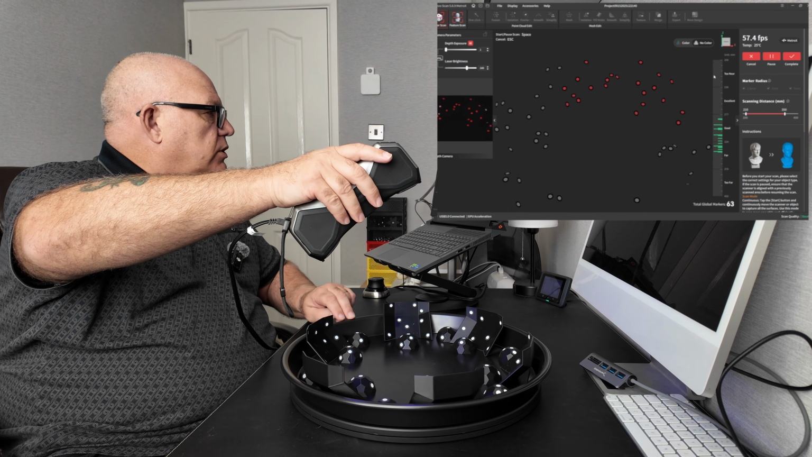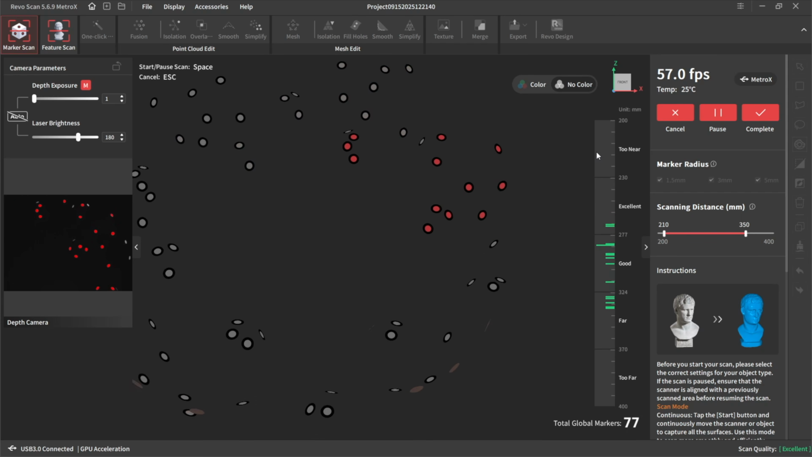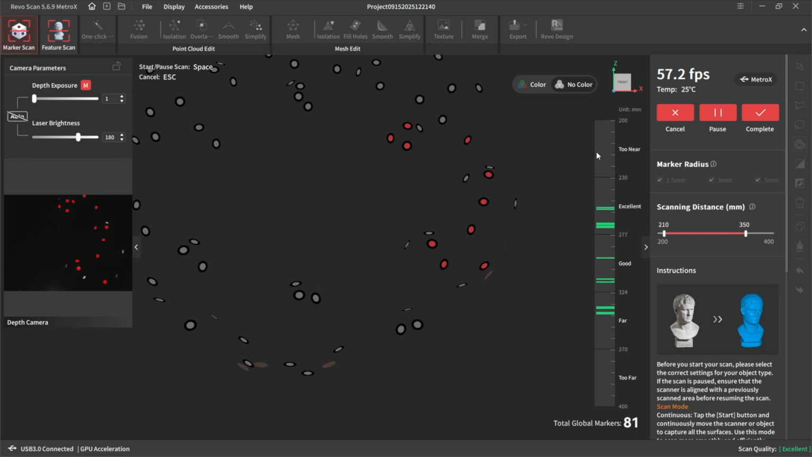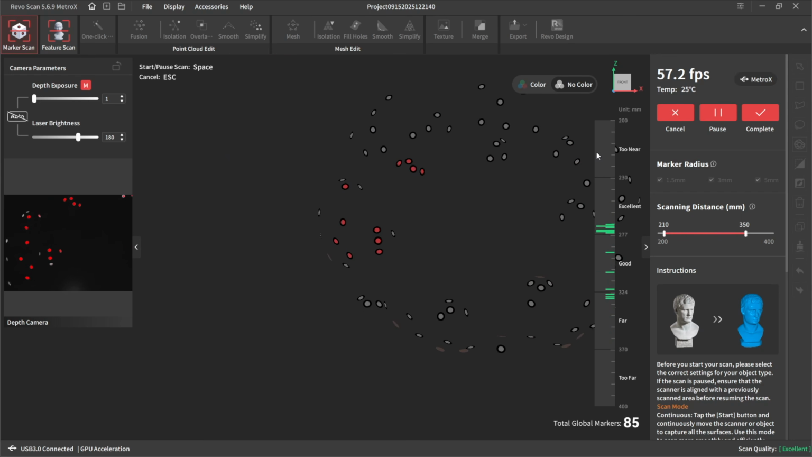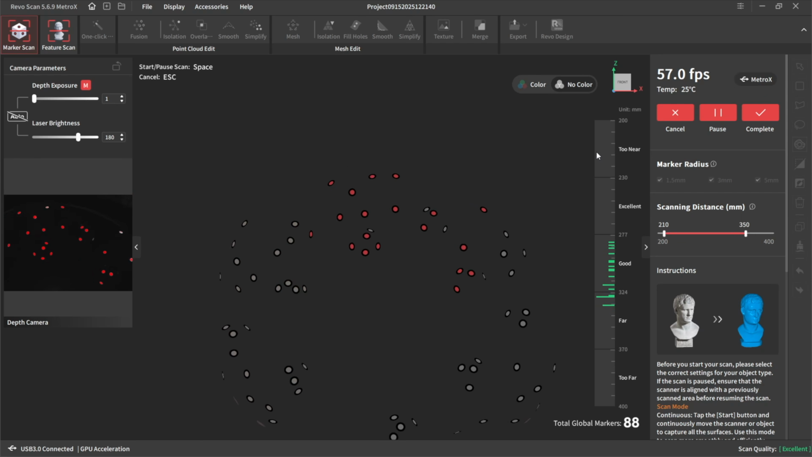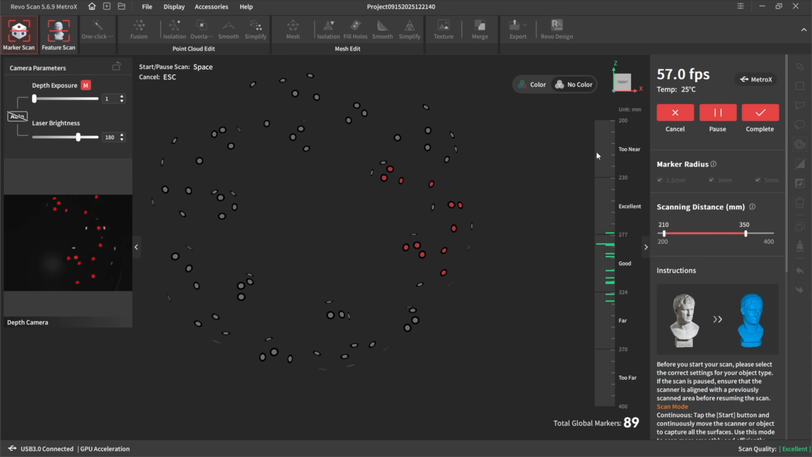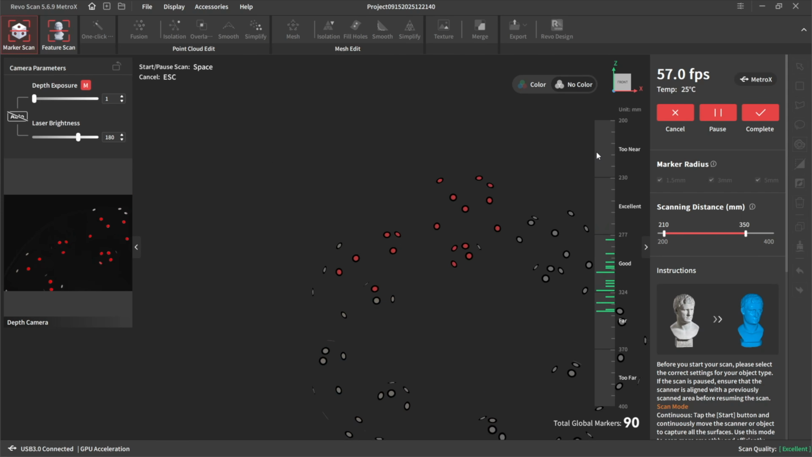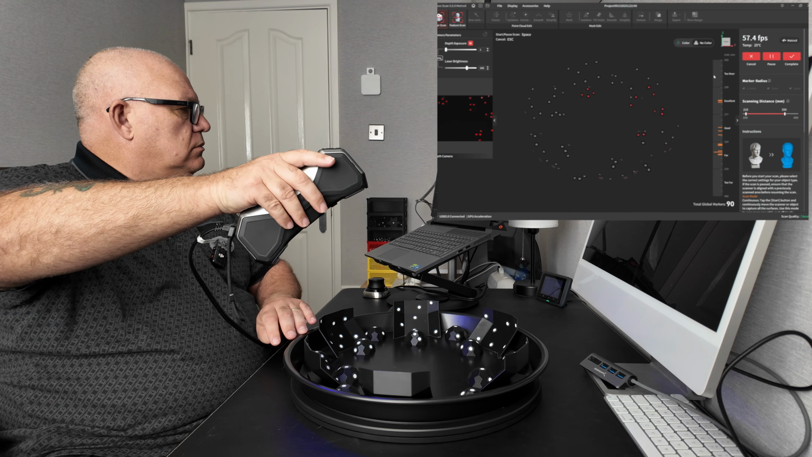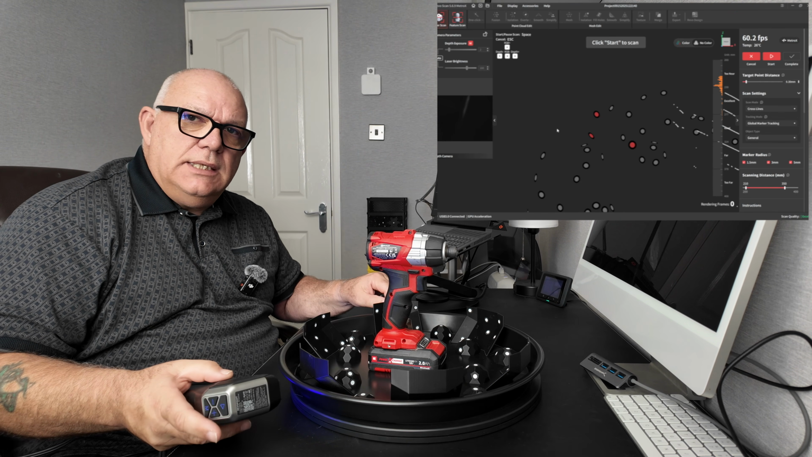I'm doing this in real time just to give it a bit of an idea about how long things take. Pretty quick. It's got 90 markers. But now with the impact driver in place, let's start the scan.